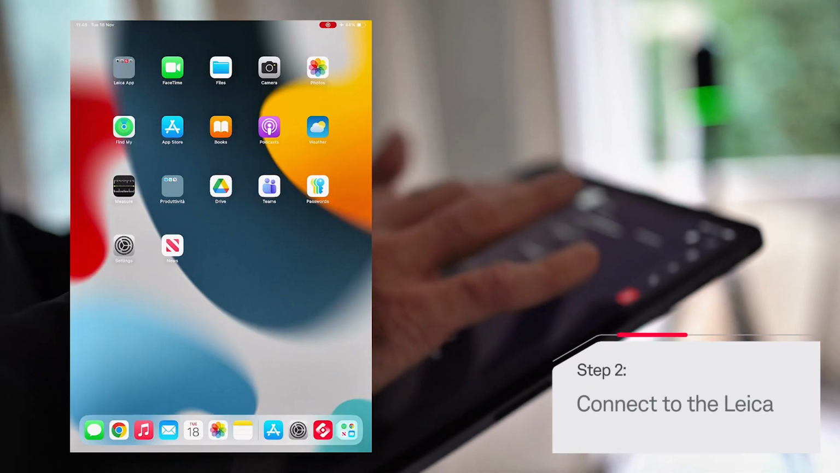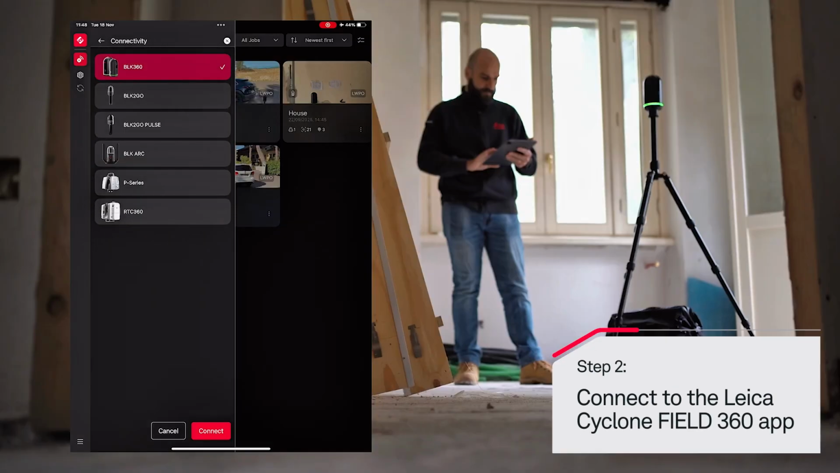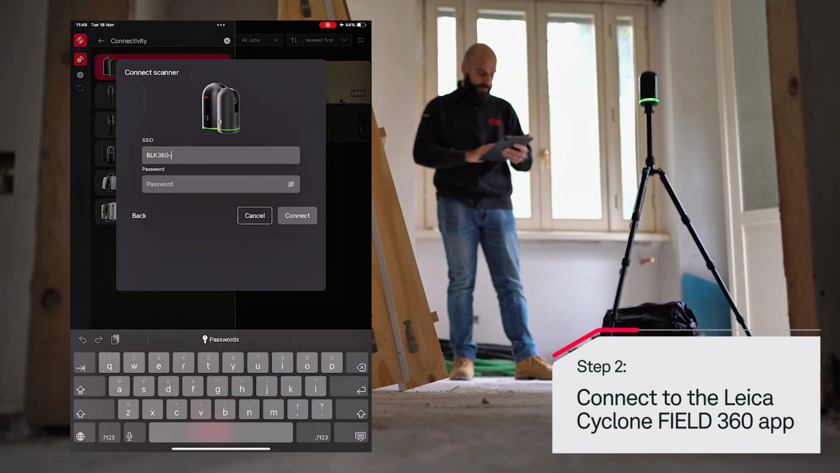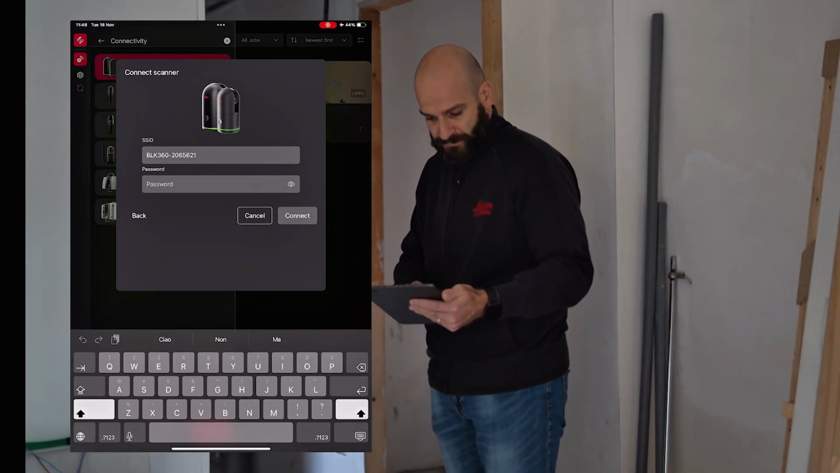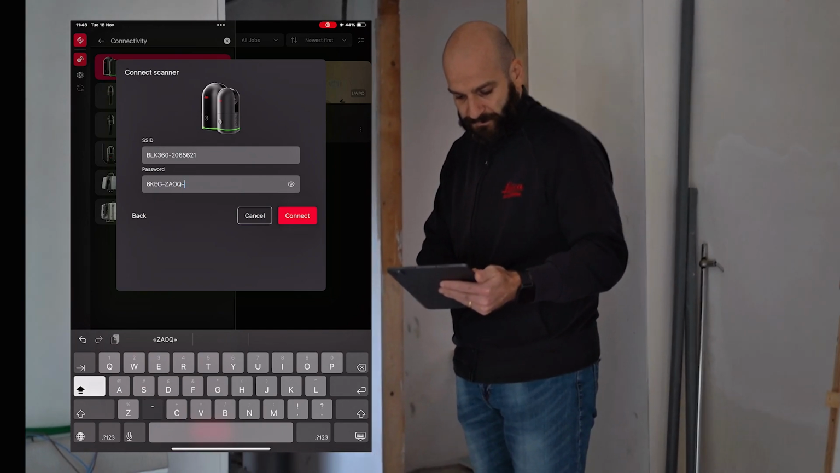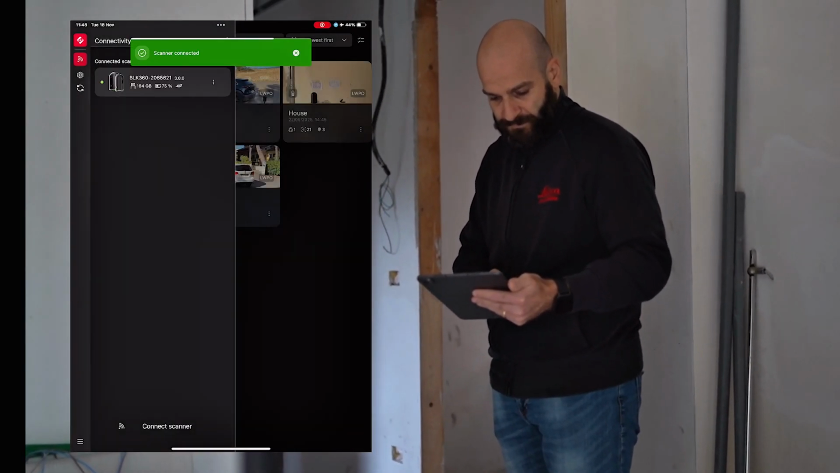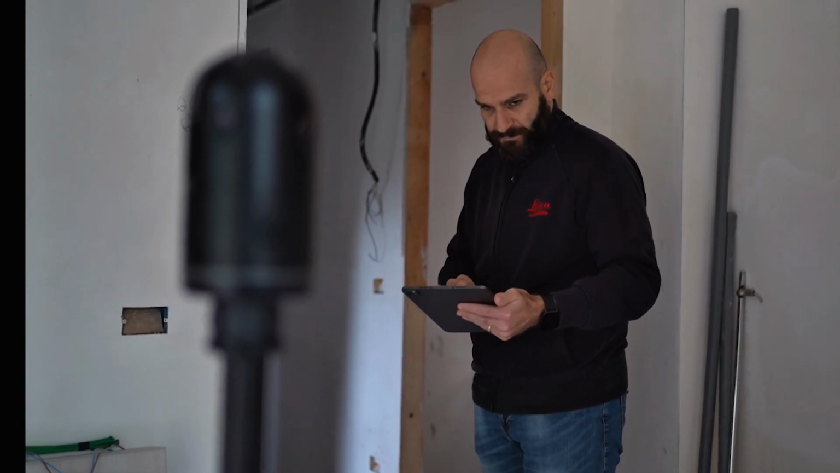Now it's time to connect your BLK360 with the Cyclone FIELD 360 app. Before connecting, make sure to have the Wi-Fi turned on the tablet. To mitigate interferences, you can set the tablet to flight mode. To connect, use the serial number and password that you will find under the instrument. Now that the devices are paired, you are ready to start.